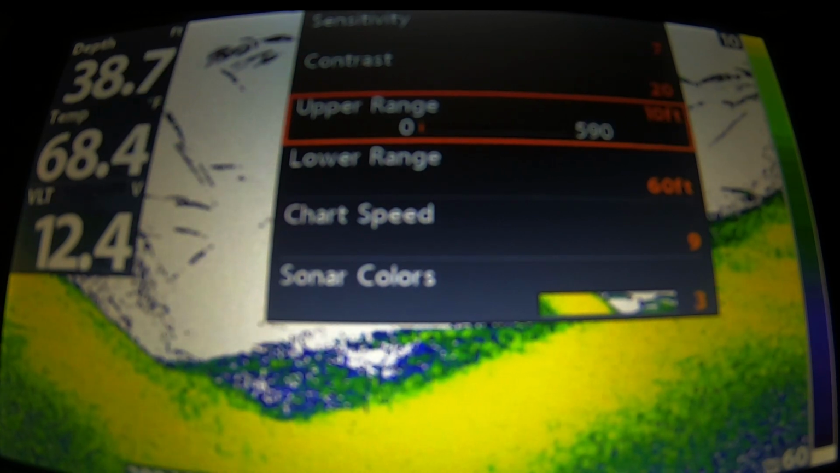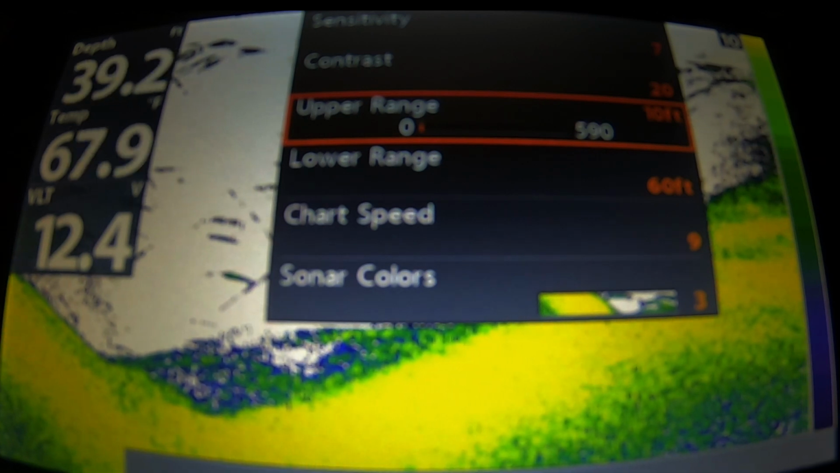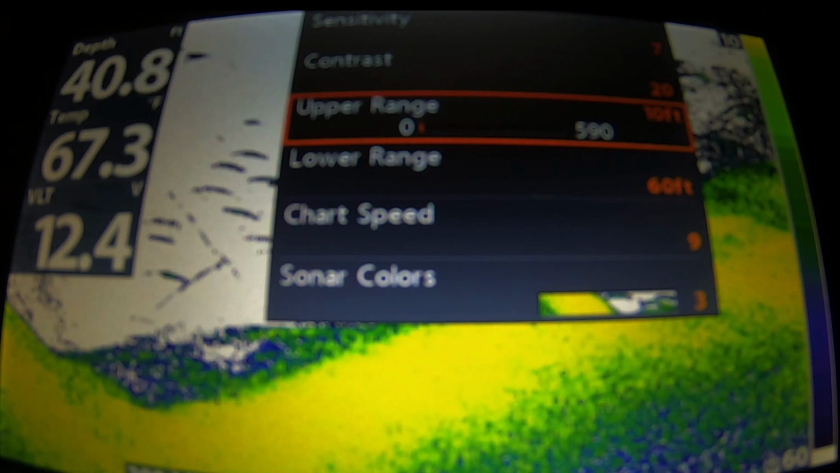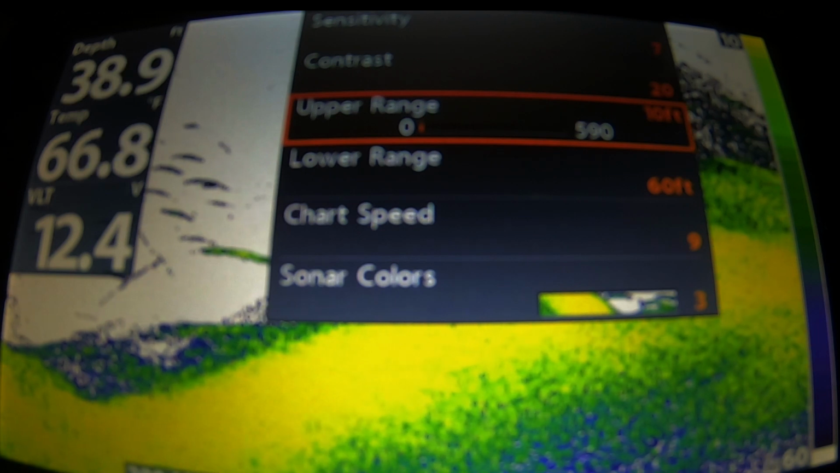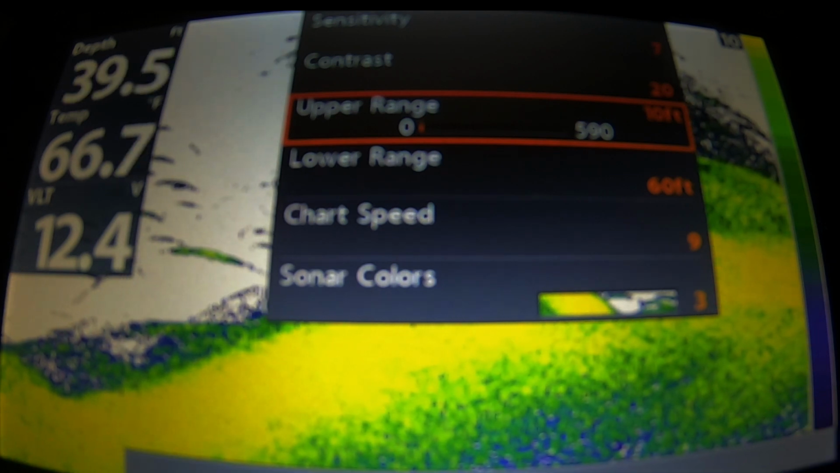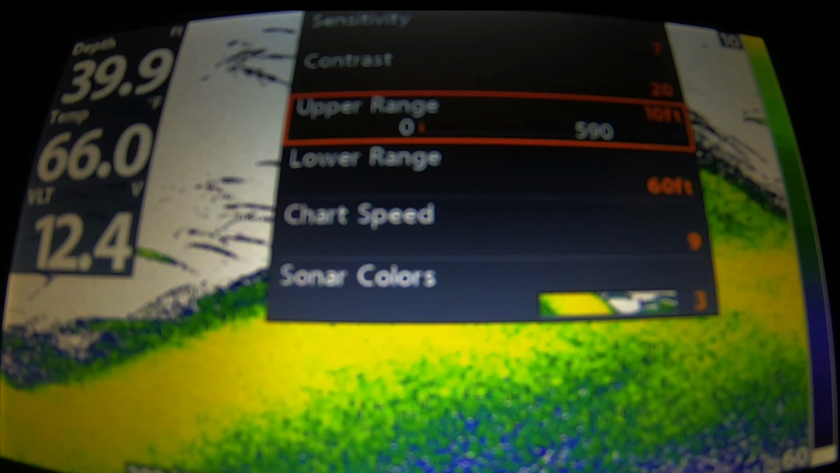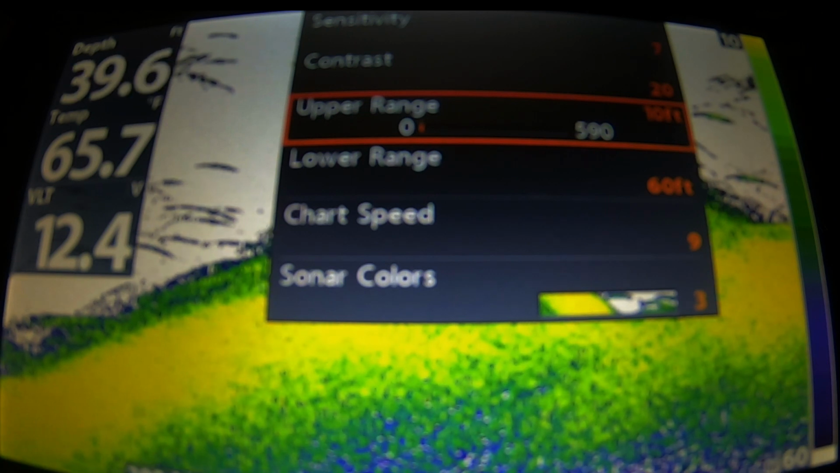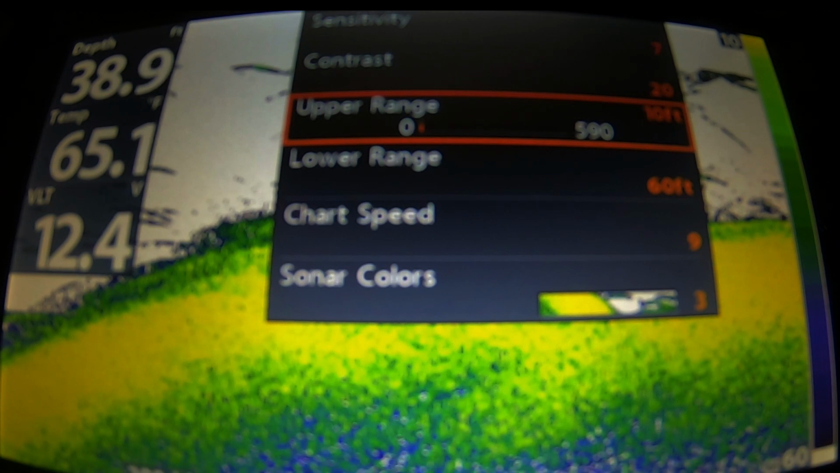Now, the key to vertical jigging the river is that you want to optimize the unit to only show what you need to show. By changing the upper range and the lower range, that'll tell the unit to only focus its transducer and sonar to that range. So anything above 10 feet to the surface is useless. We all know walleye are typically belly on bottom.